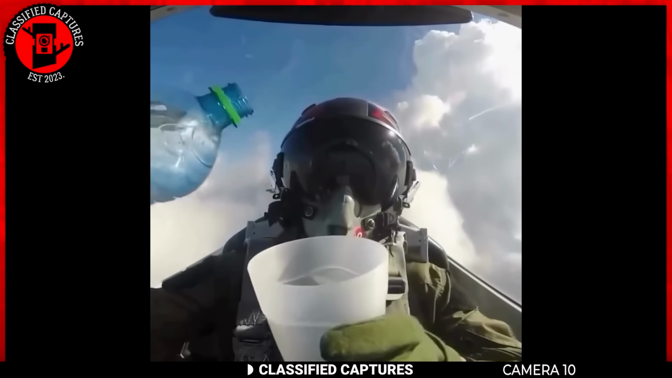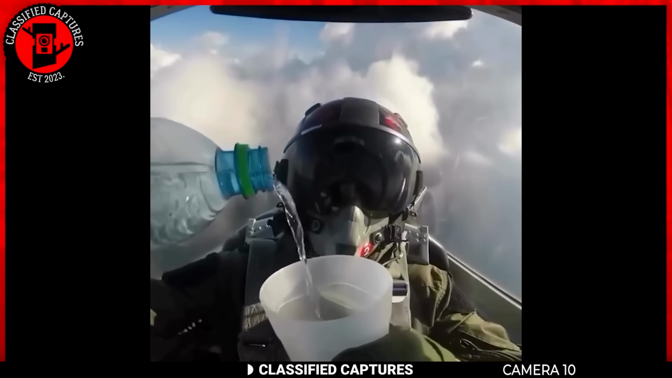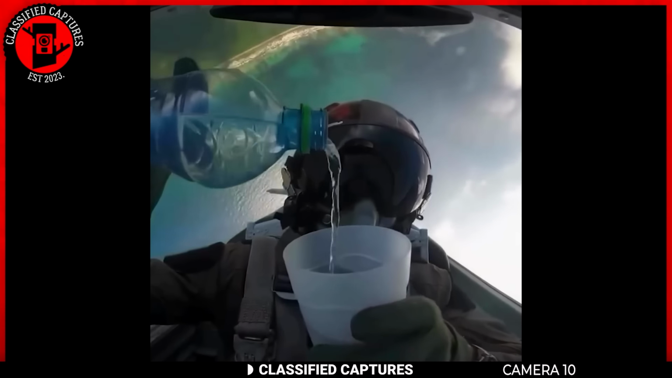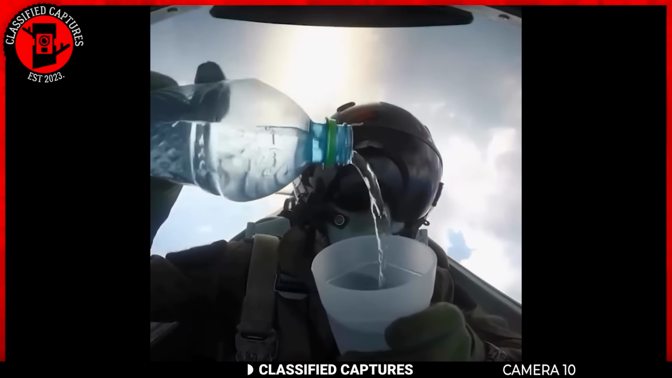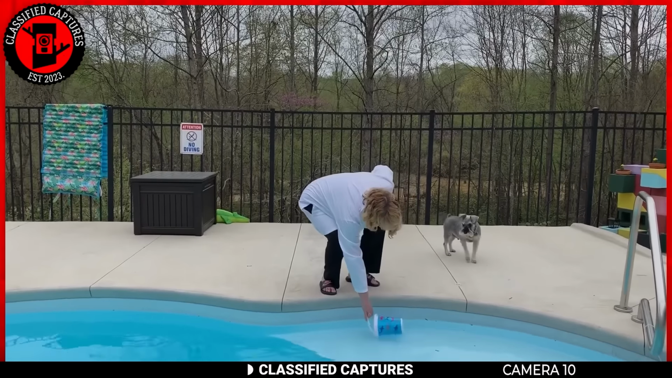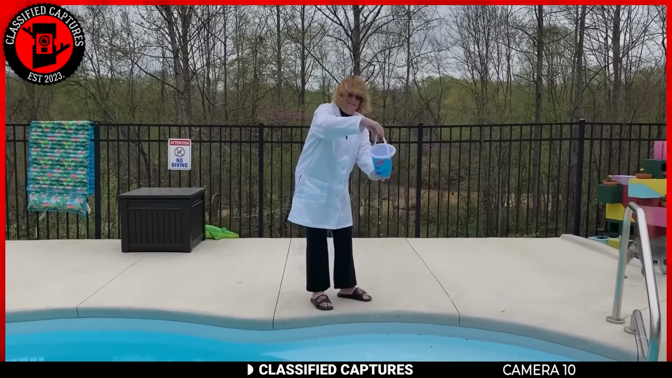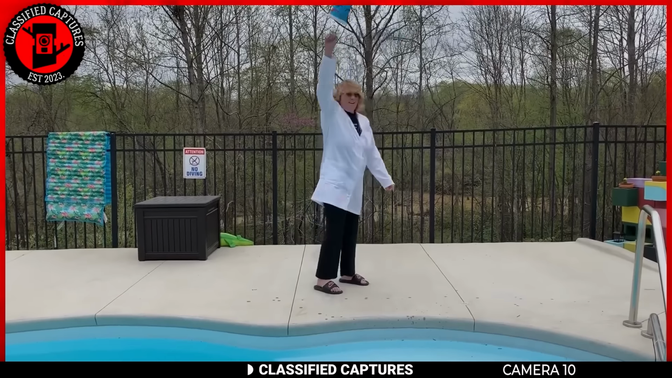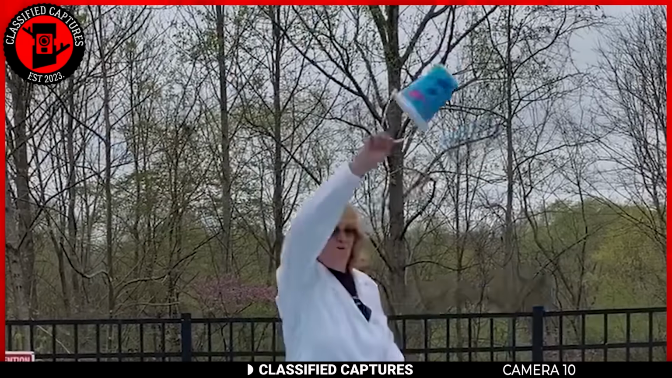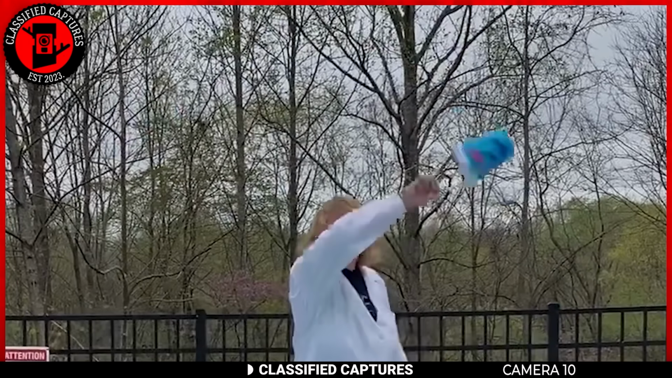In this footage, you can see a jet pilot pouring water into a cup and drinking it while the craft goes around, but the water never spills. How is this possible? Well, this is because of three main reasons. Firstly, as the aircraft moves, it creates a force called centripetal force. This force pushes the water toward the bottom of the cup, helping to keep it in place even if the cup is tilted or upside down.